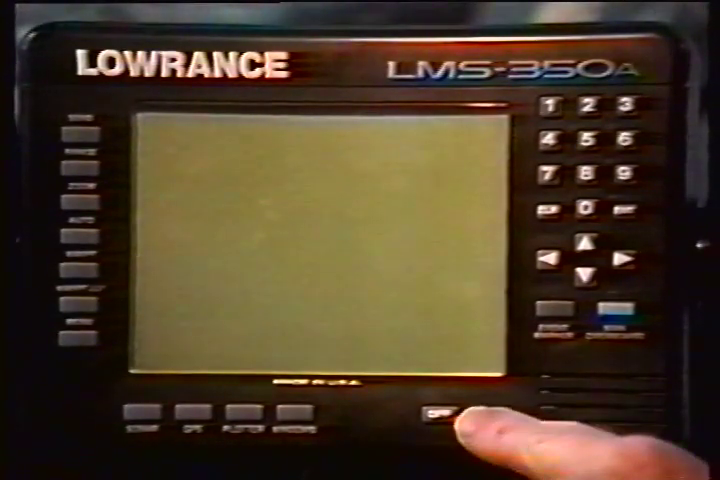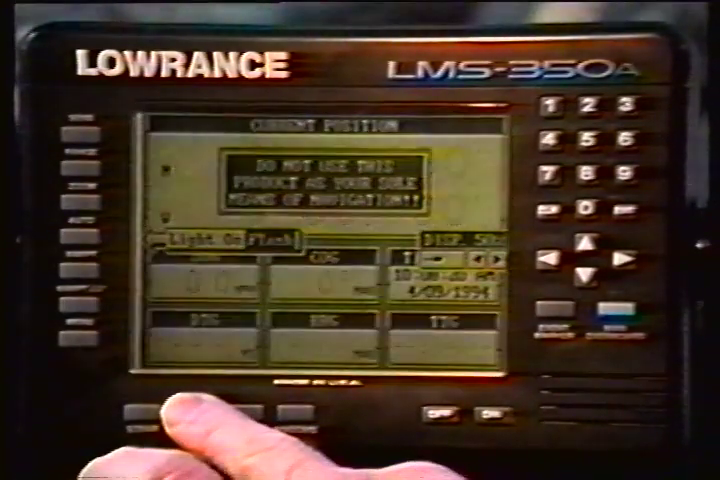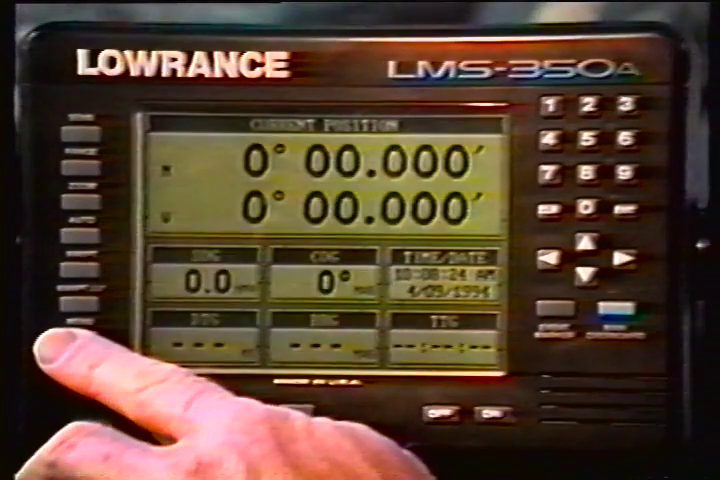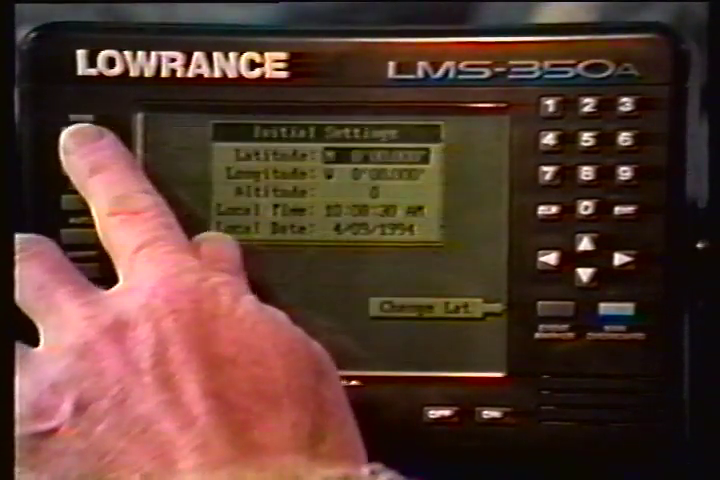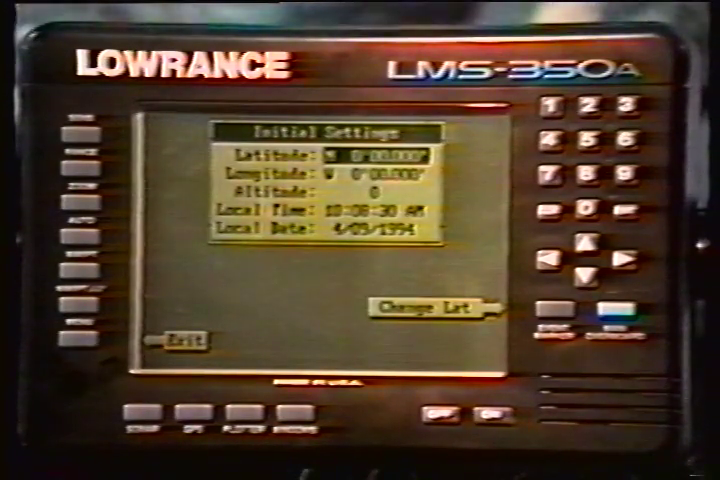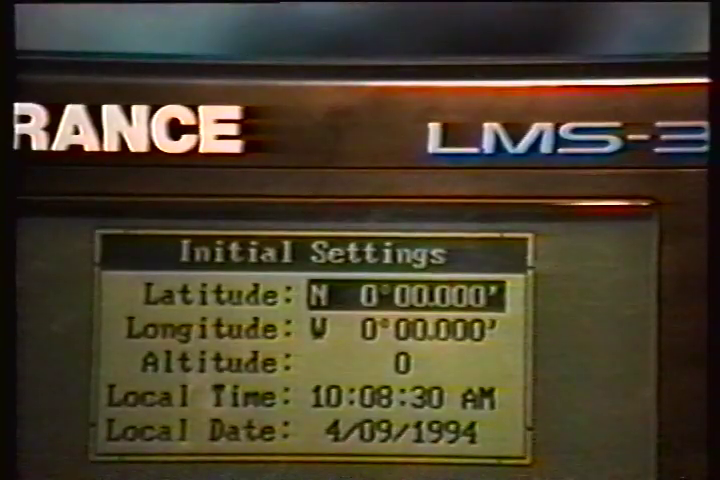Press the On key, then press the GPS key. Next, press the menu key. Now press the key next to the Change GPS Settings label. Finally, press the key next to the Set Latitude, Longitude, Altitude, Time, Date label. The settings now in use are shown at the top of the display. A black box surrounds the latitude box.